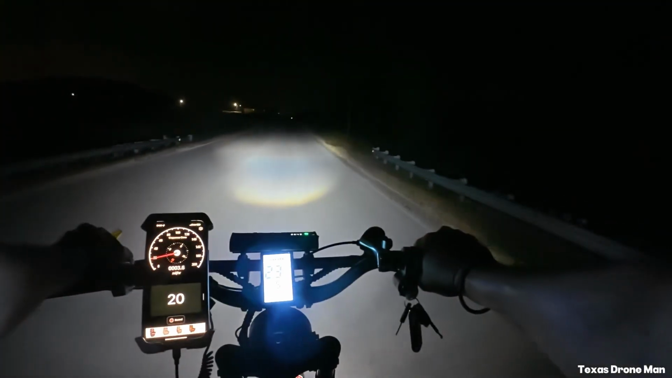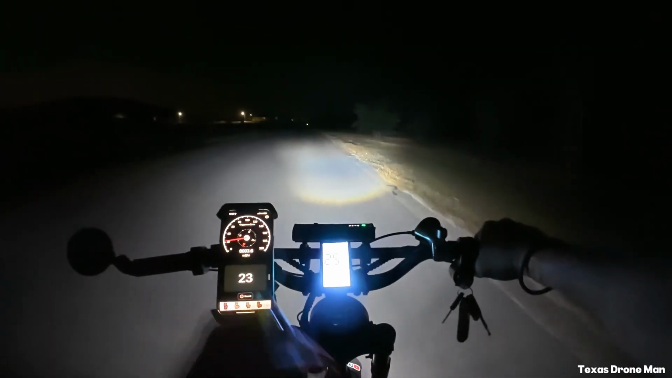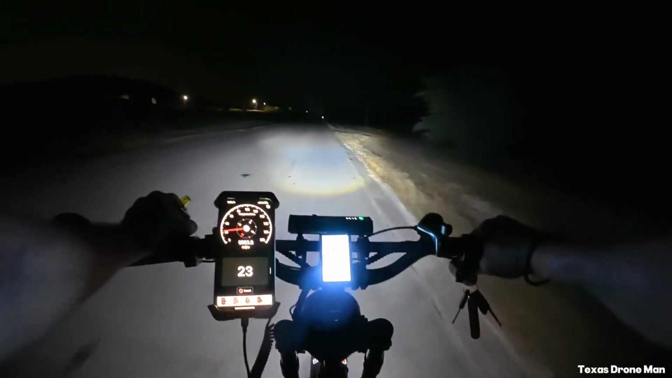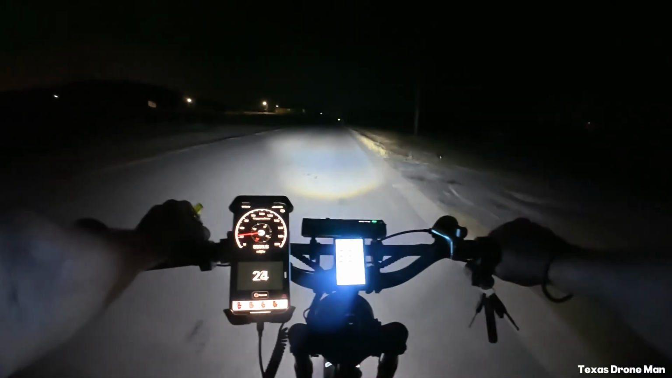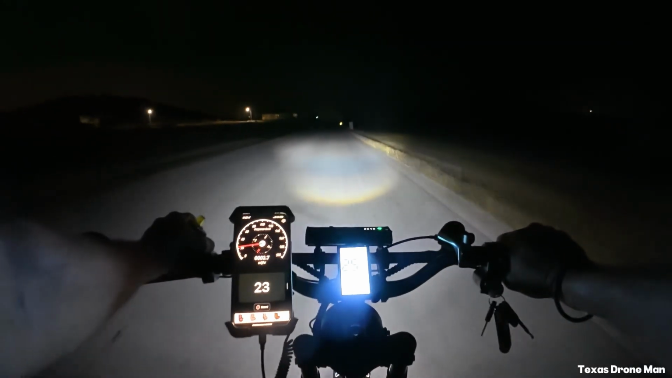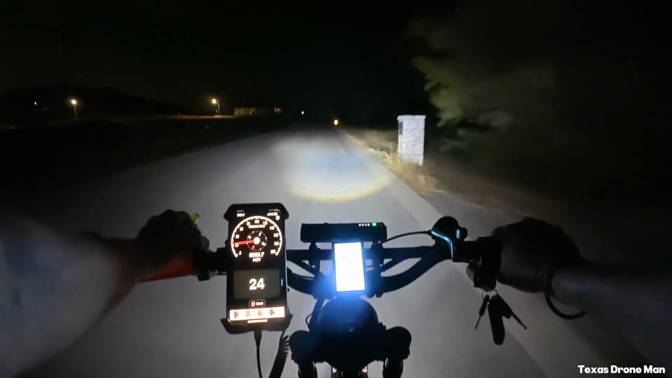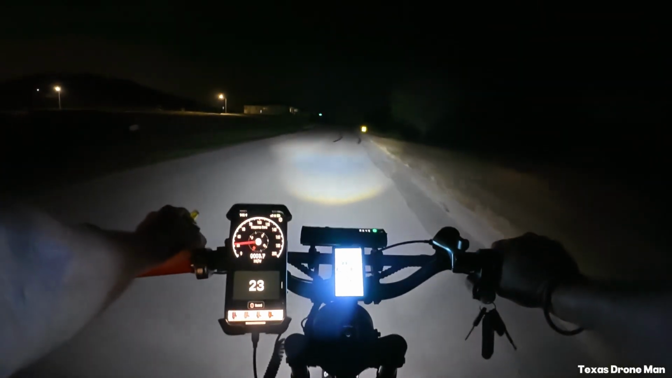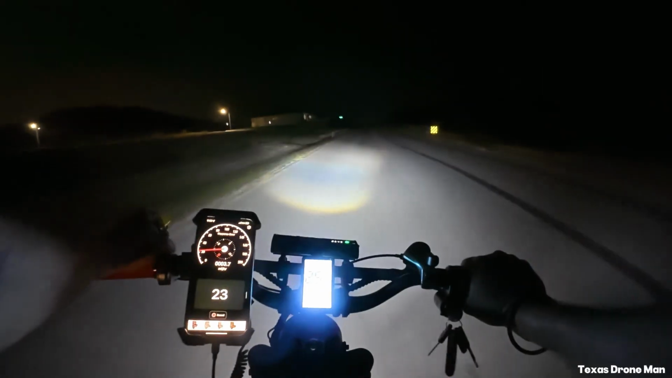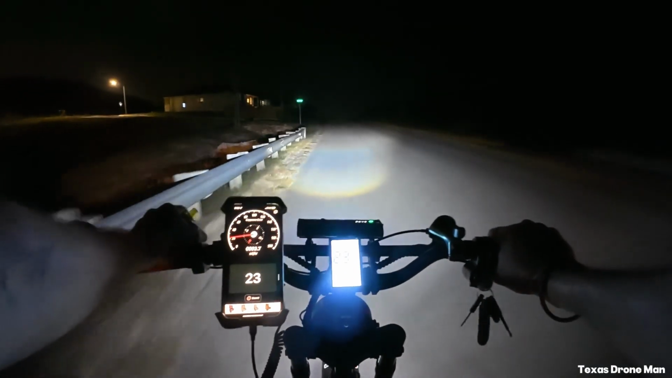But when you combine that battery with a higher amp hour, just a regular square 48 volt battery, it actually increases your range by a buttload of miles, depending on the amp hour of the second battery you buy.